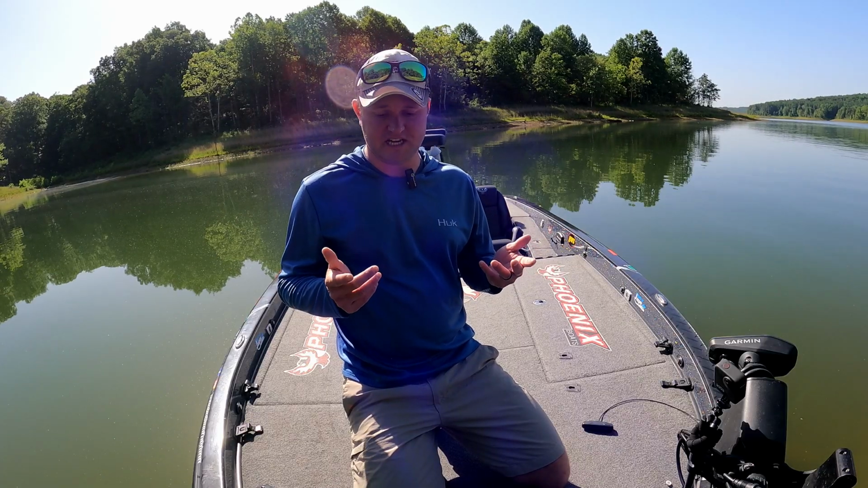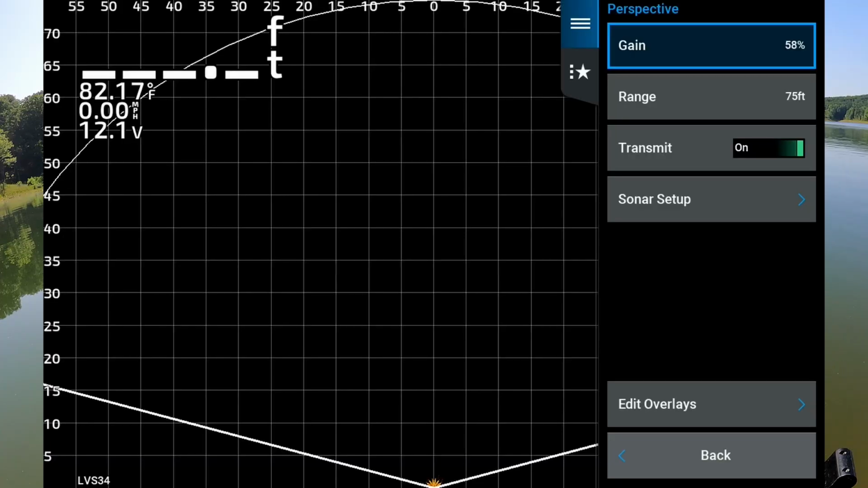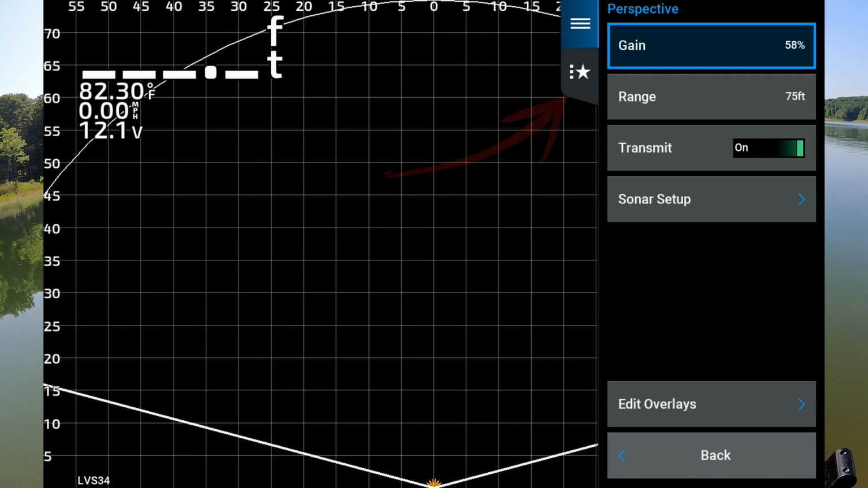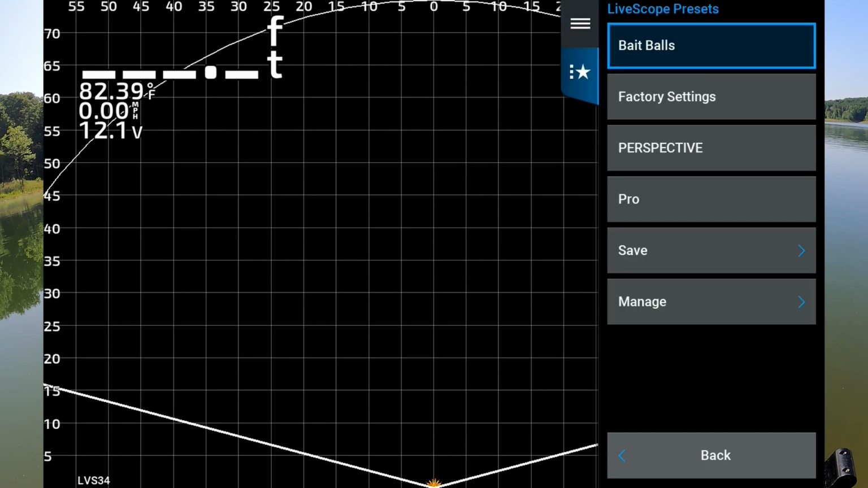First thing we're gonna do, we're in the perspective mode. So what I'll do first is I'll press menu and it'll give me my list of different settings that I can change. So you'll see the gain, you'll see the range, and all this stuff you could change. But then over here you'll see this little star. And so what I'll do is I will go over to that star and I'll select it, and you'll have all these different settings. You'll have bait balls, factory settings, perspective mode. The perspective is one that I already made with my settings that I have for perspective. So let's go in and let's create a new one.